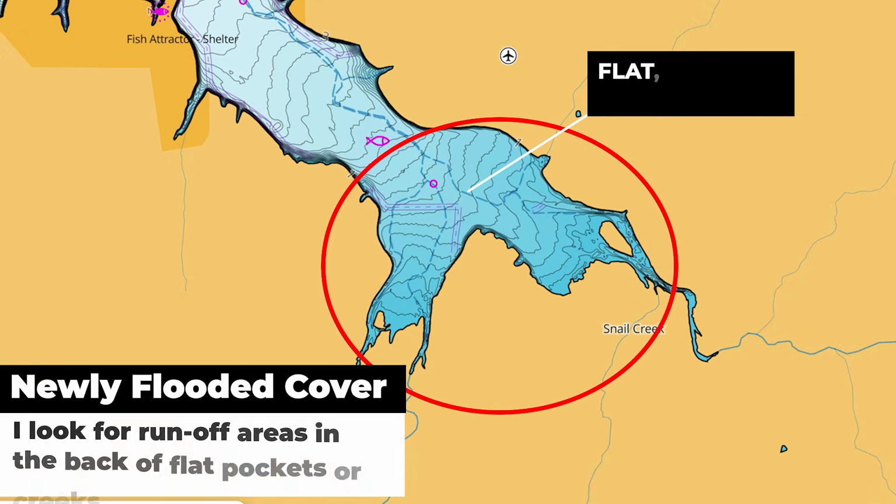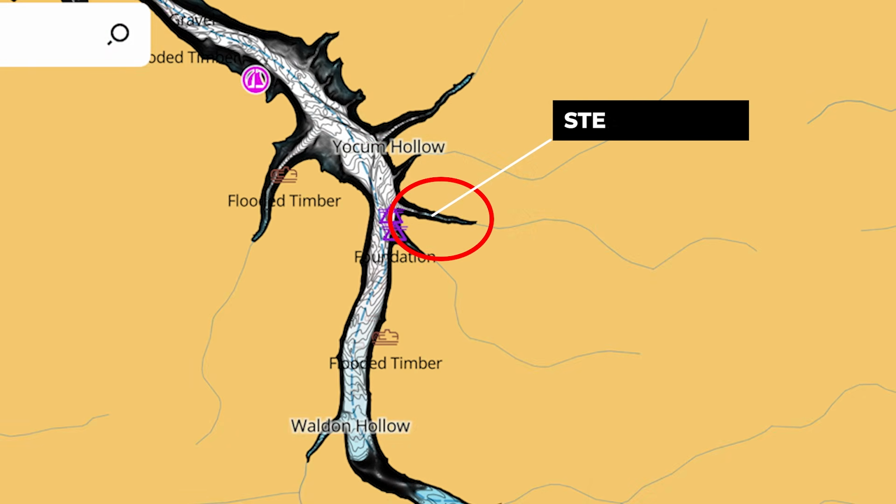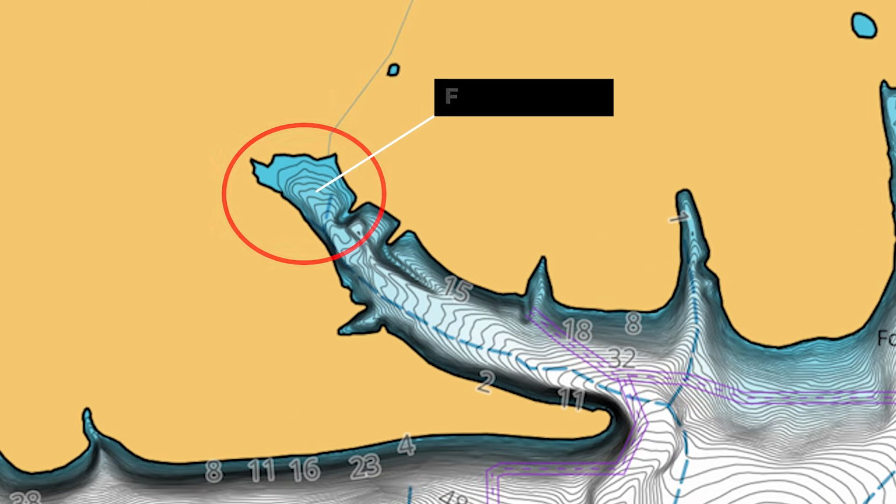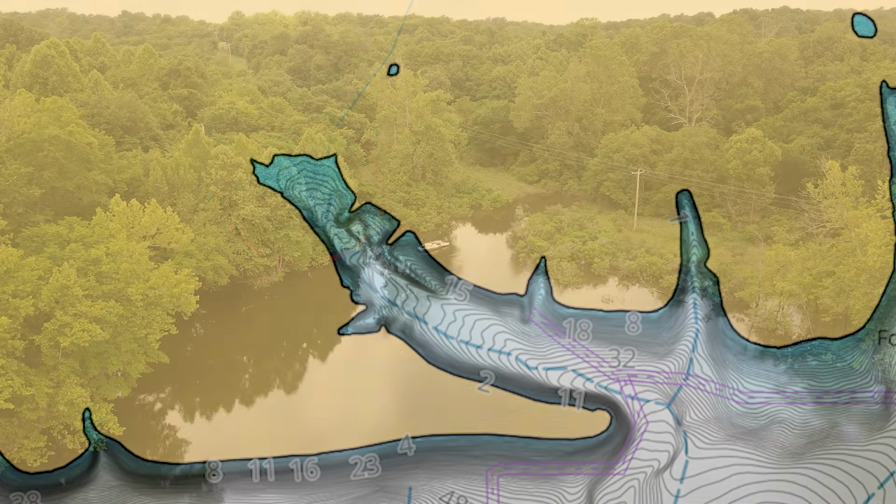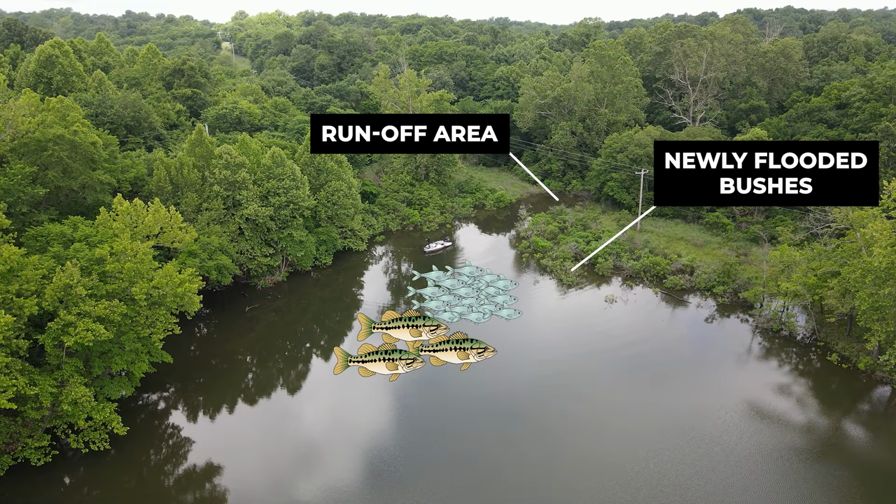To give myself the best chance of finding newly flooded cover in these runoff areas, I like to target runoff areas in very flat creeks. The flatter the creek, the easier it is for that water to rise up and flood cover. If you're in the back of a very steep pocket and the water rises 6 inches, you're not going to get very much newly flooded cover. But if you're in a very flat, shallow pocket, and the back of the pocket's, let's say, 1 to 2 feet deep, you're going to have a lot better chance of having some flooded bushes, some flooded grass, and again, that's what's going to attract the baitfish and the bass.